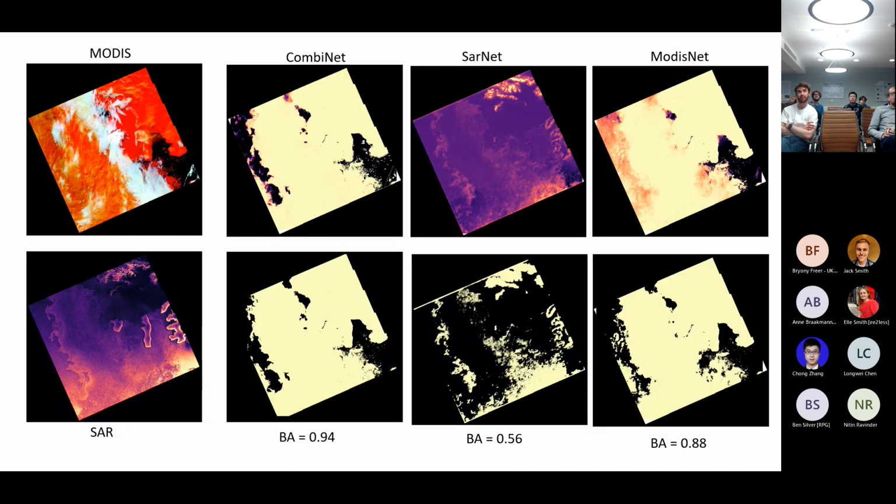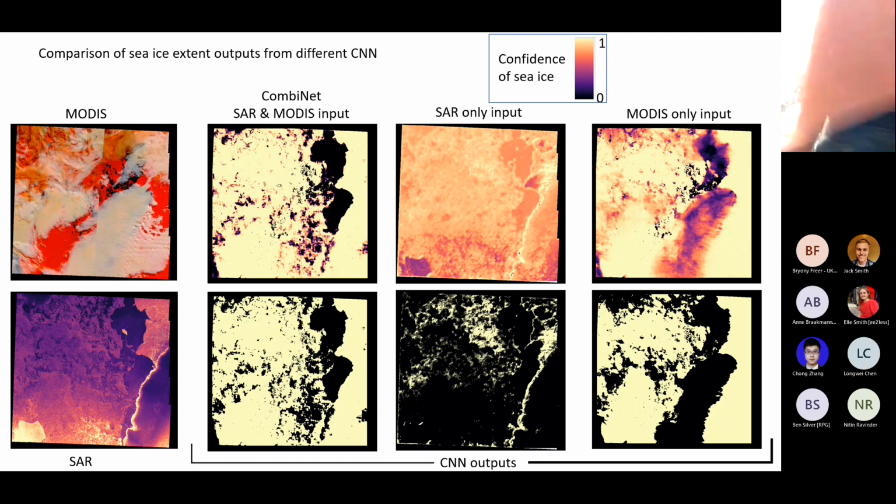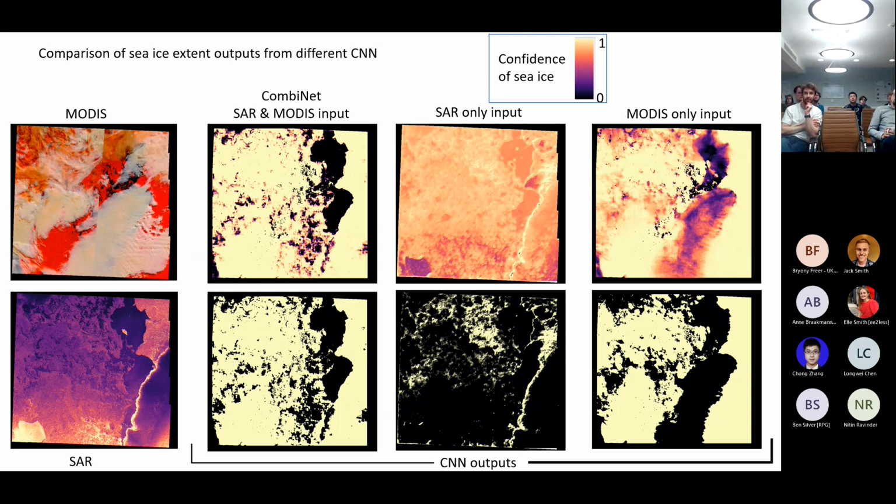Sorry that this has happened like this, but this is just a comparison of the results from one location using Convunet, which is the combined SAR and MODIS input, the SAR-only neural network, and then the MODIS-only input neural network. Let me just go back a step. This top layer is the raw output, and then this is when you apply the 0.9 binary threshold. So the yellow is where it has the greatest confidence of being ice, and the black is where it has the least confidence of being ice, i.e.